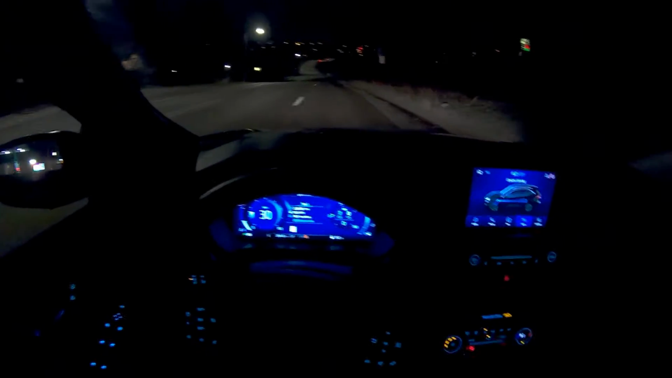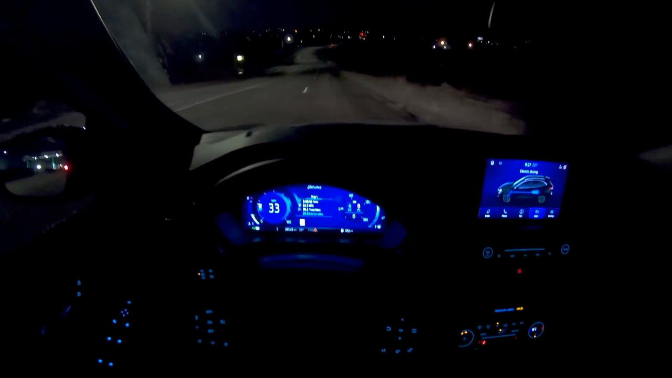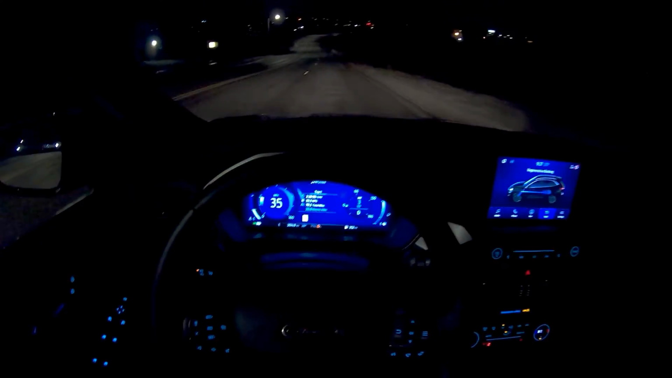Doing all electric right now. You can already see the thermometer there dipping down.